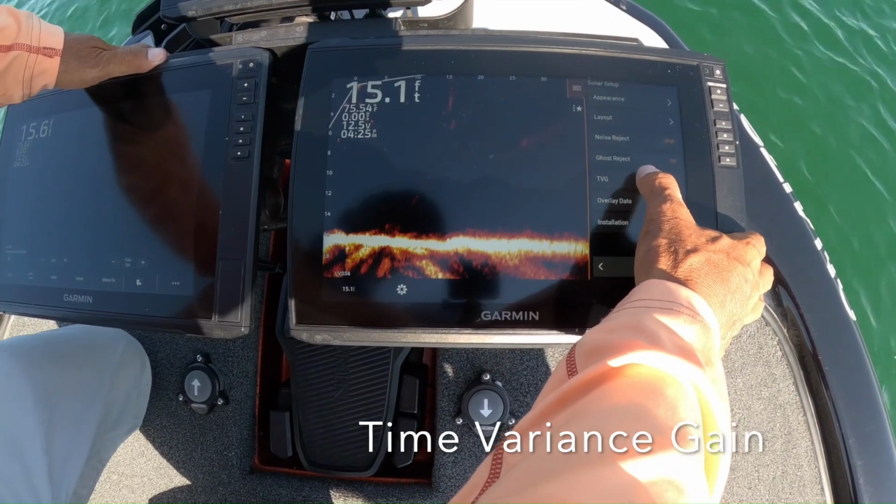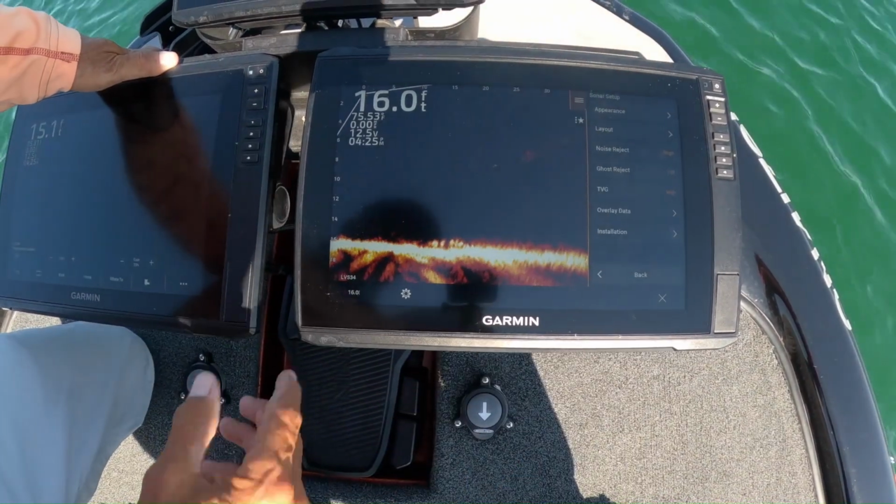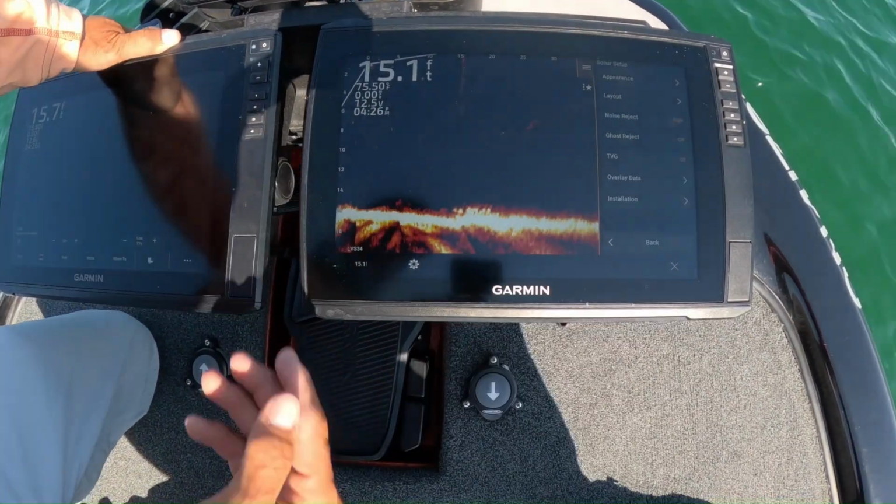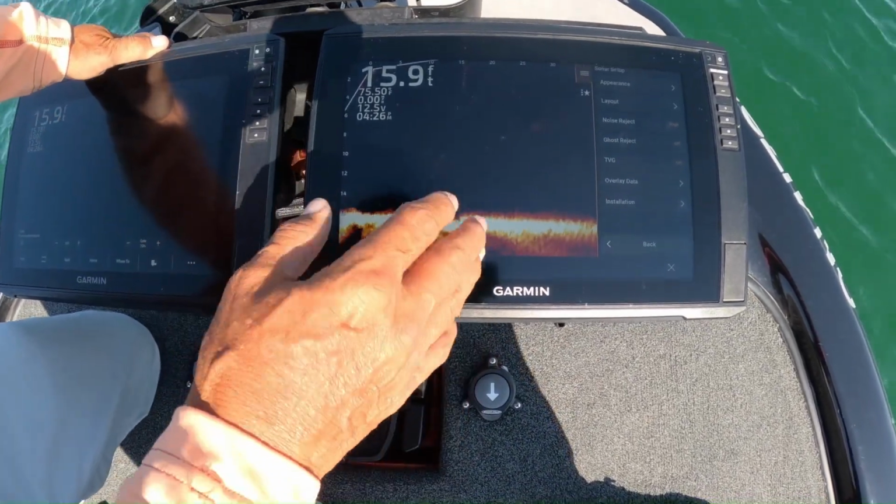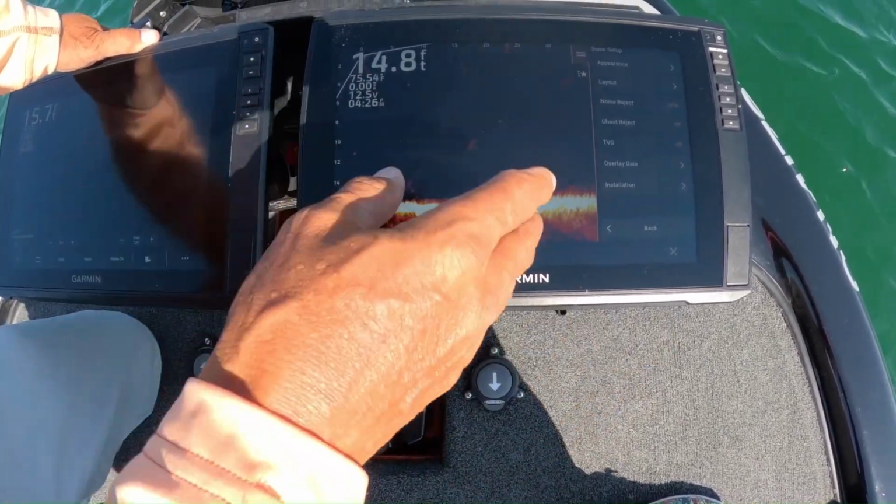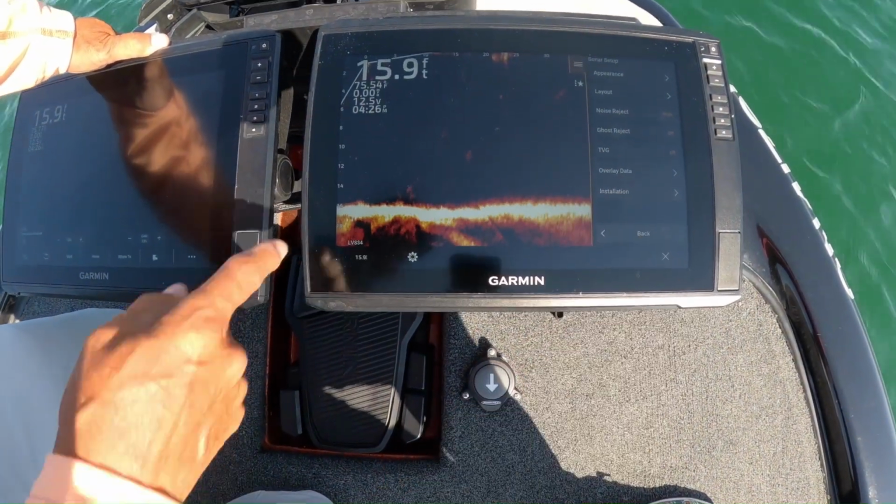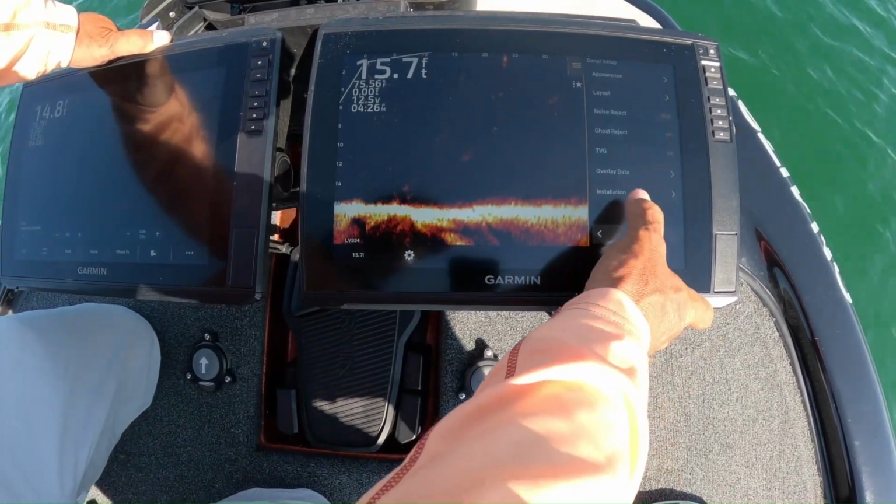TVG, time variance gain, very similar in the sense that right now I have it off. If I go high, you see how everything disappeared here? Watch if I go back and put it on off. See how those little, again, you're losing detail. I don't like doing that, so I keep it off. I want as much detail as I can, so I keep that off. The only thing I turn on is the noise reject. I have it on high. Overlay data is just your stuff here. You can use what you want, take off what you want.